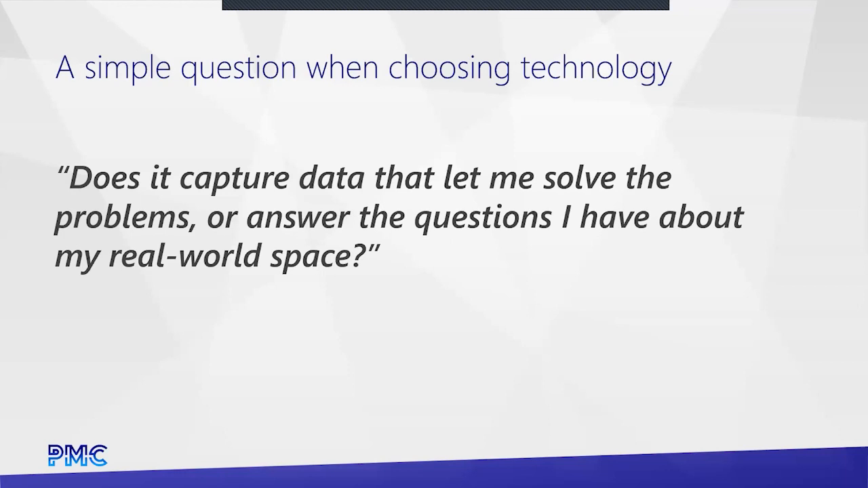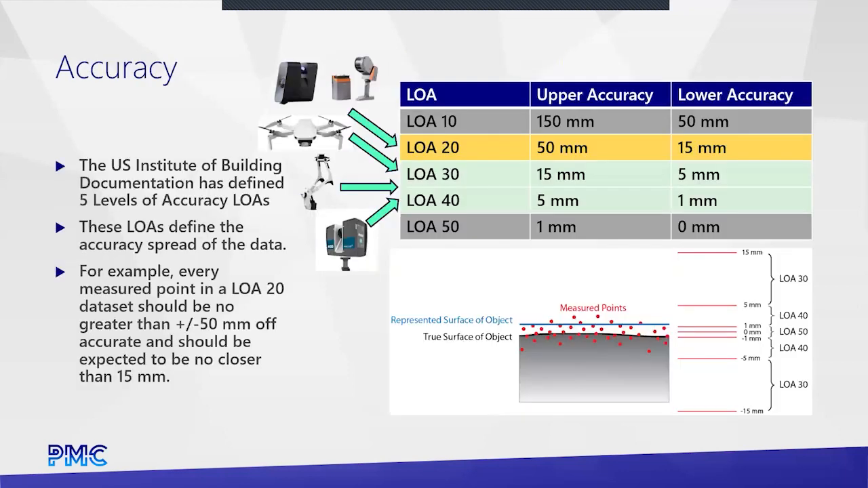But you also don't want to take a unit that's overpowered into a space that's not necessary. So picking the right solution for the problem or questions you have is an important one because it affects ultimately the time it can take and then the money it can take to do the work. When we look at accuracy, we try to refer to the USIBD, the U.S. Institute of Building Documentation. They've kind of defined these 5 levels of accuracy.